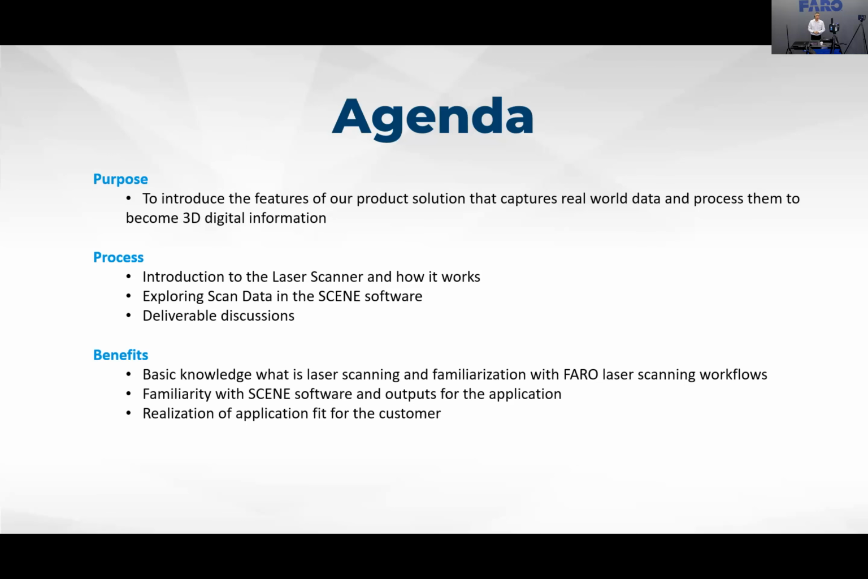At the end of this session, you will have a basic understanding of laser scanning, especially Faro solutions, as well as familiarity with some of the software that we are using, like the Scene software and the Faro Sphere. After that, if you are really interested to know more, please don't hesitate to contact our distributor in Mongolia, and we will get back to you, probably with a one-on-one session. So with that, let me proceed to the next slide.